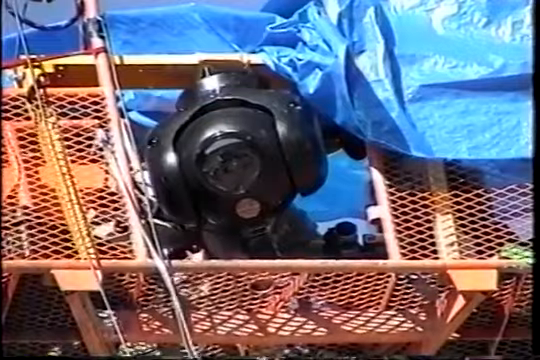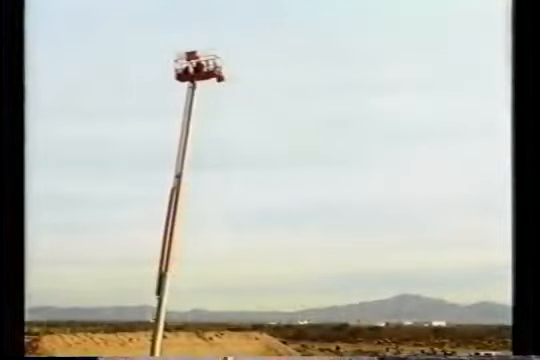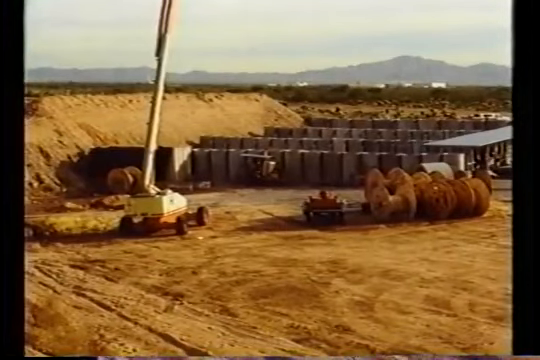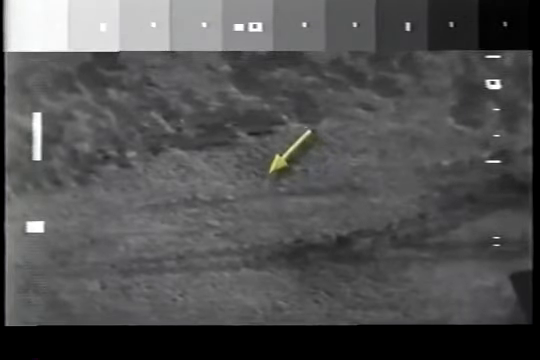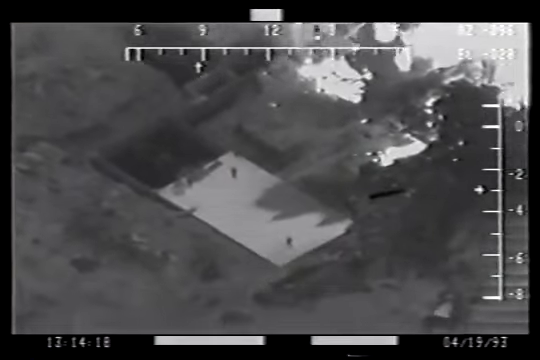The FLIR Project took care to shoot FLIR footage on a day that was 85 degrees. The footage was shot far closer than the 4,200 to 6,200 foot altitude flown by the FBI FLIR aircraft on April 19th. Note that in FLIR images shot by the FLIR Project, the figure is virtually invisible until he begins to move. Note also the similarity with FLIR images shot by the FBI on April 19th.